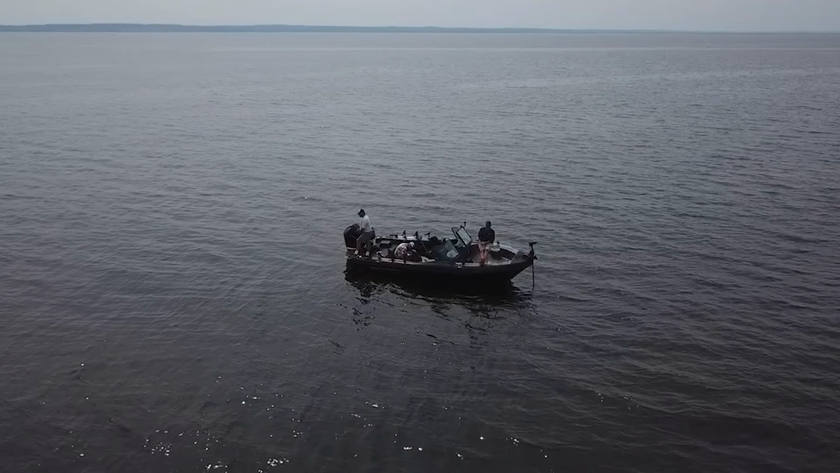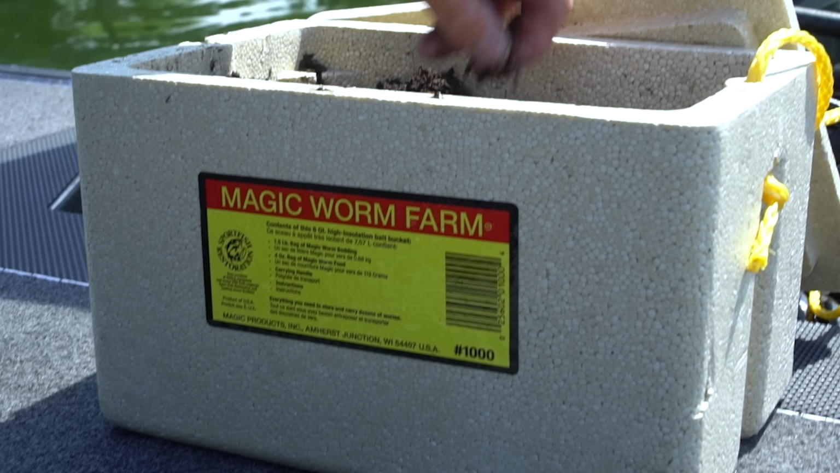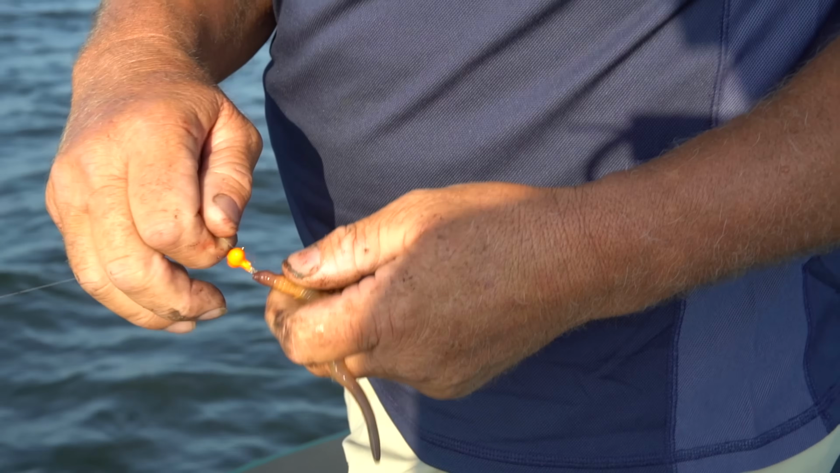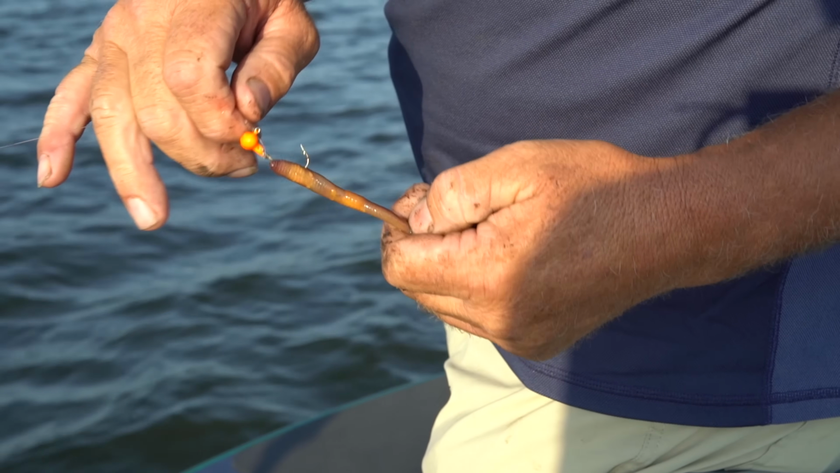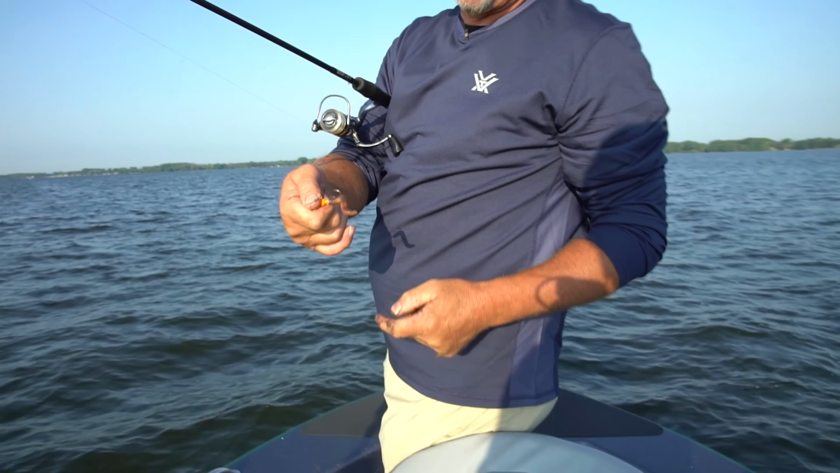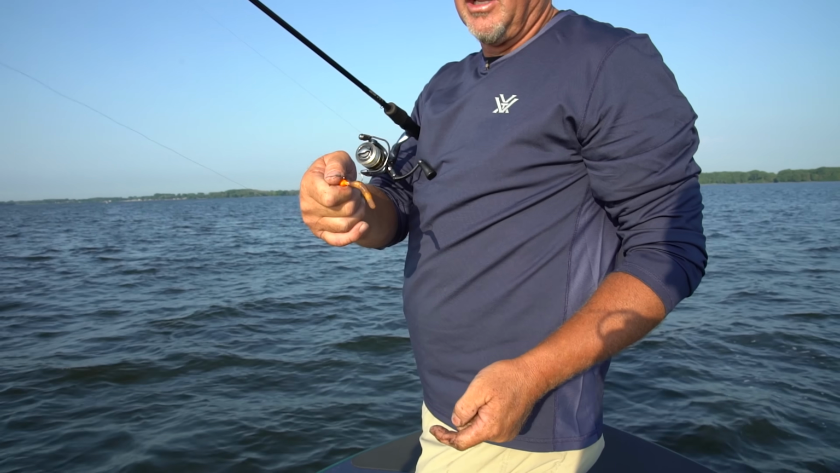When I'm putting a worm on, what I like to do is thread that crawler. I typically like the head better, but everybody's got their opinion on their favorite part of the crawler. Is it the tail, is it the head? But what I want to do is make sure that it comes right straight off the bend of that hook, so it looks more natural versus trying to curl.